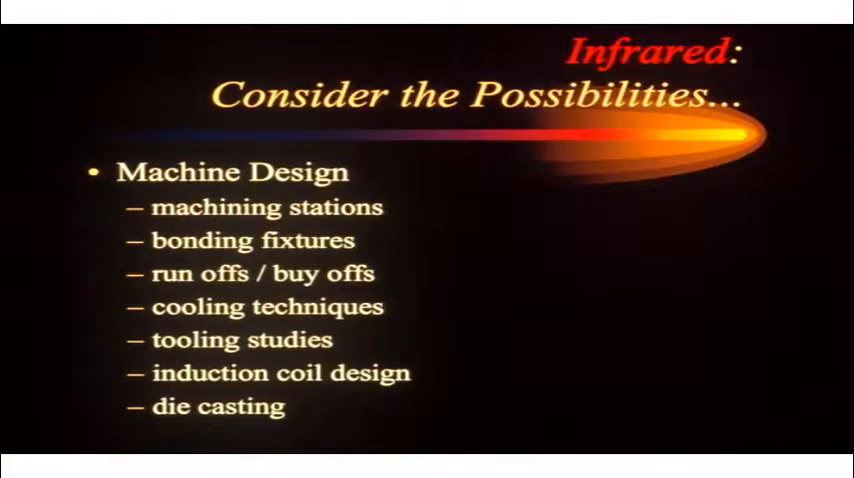And again, in the area of die casting, a wonderful application list of what we can do with infrared.